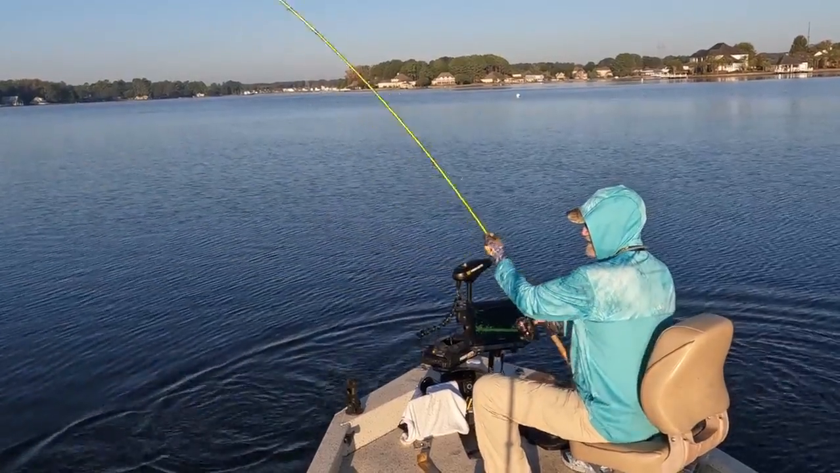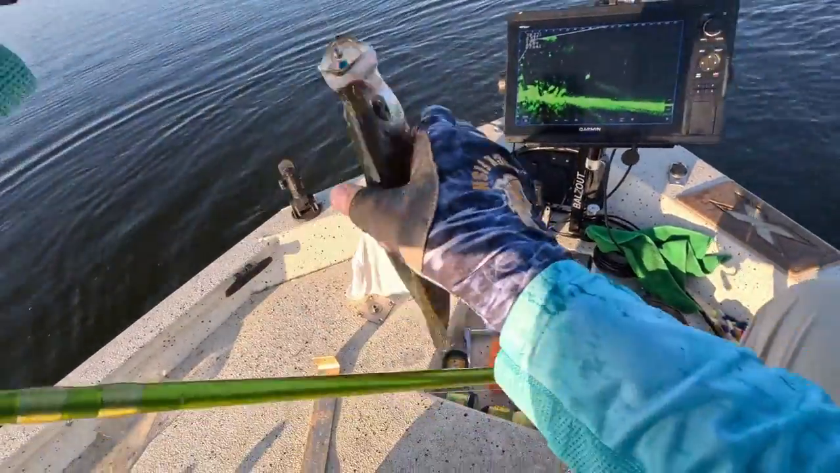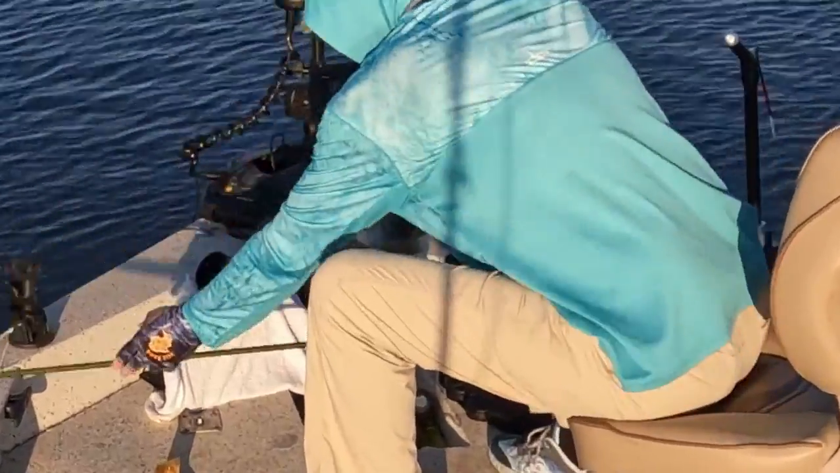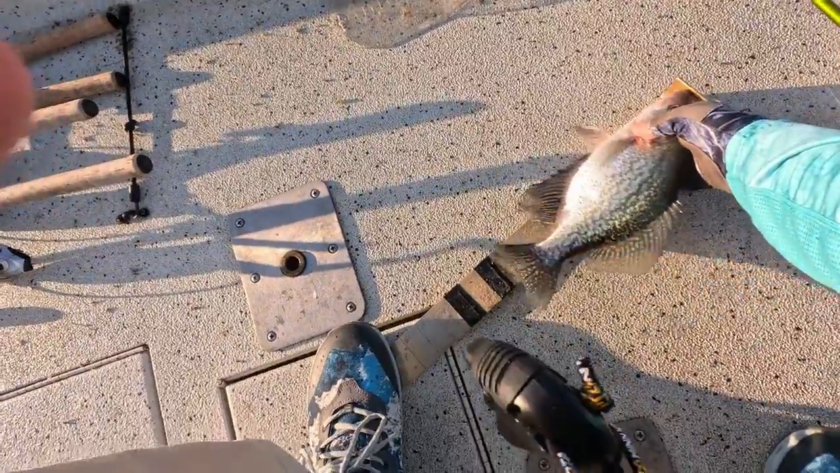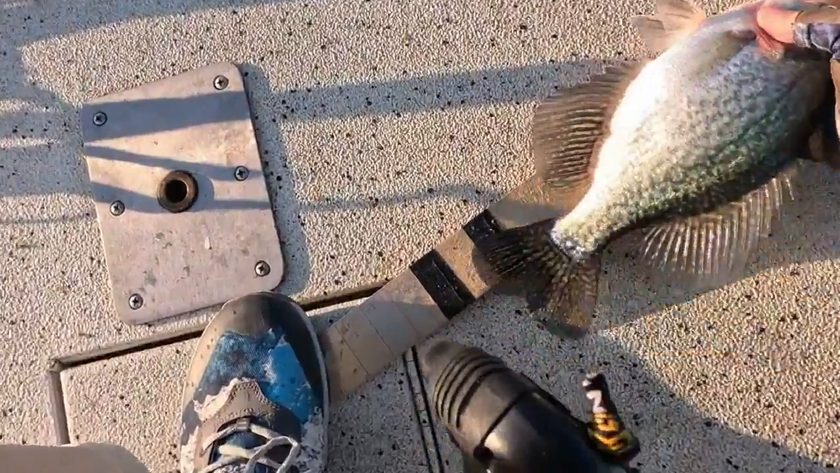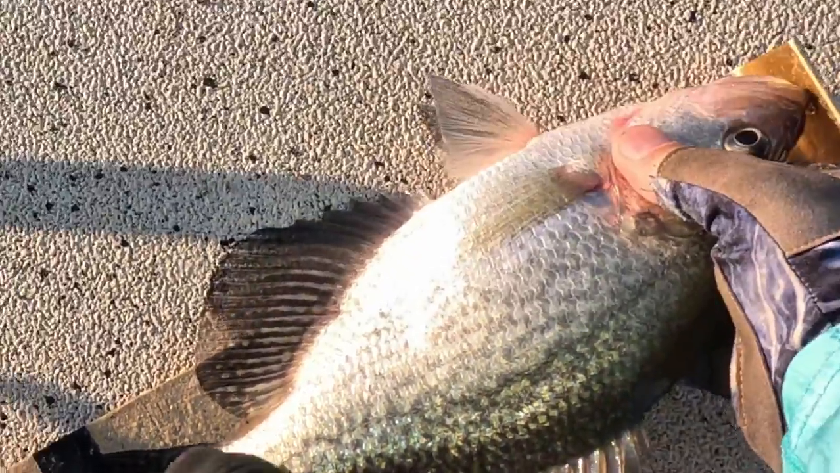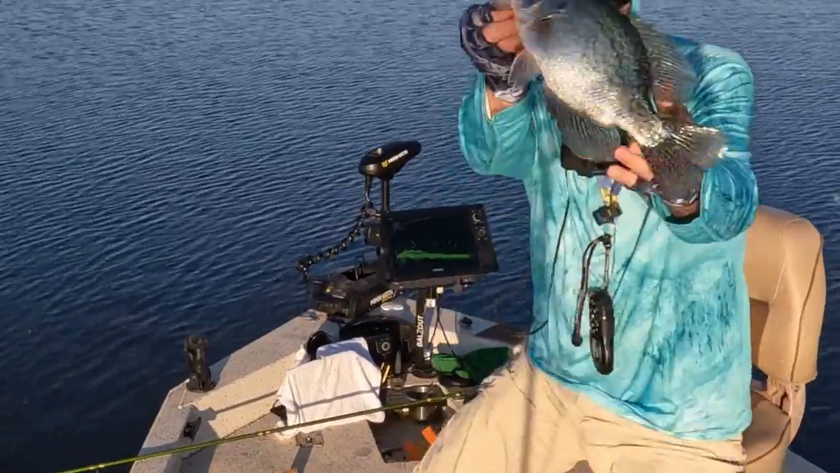Let's boat flip this thing. Black crappie. Another good one. Look at that sucker. Looks like 13 1/4. Nice one. It's black crappie. Look at that.